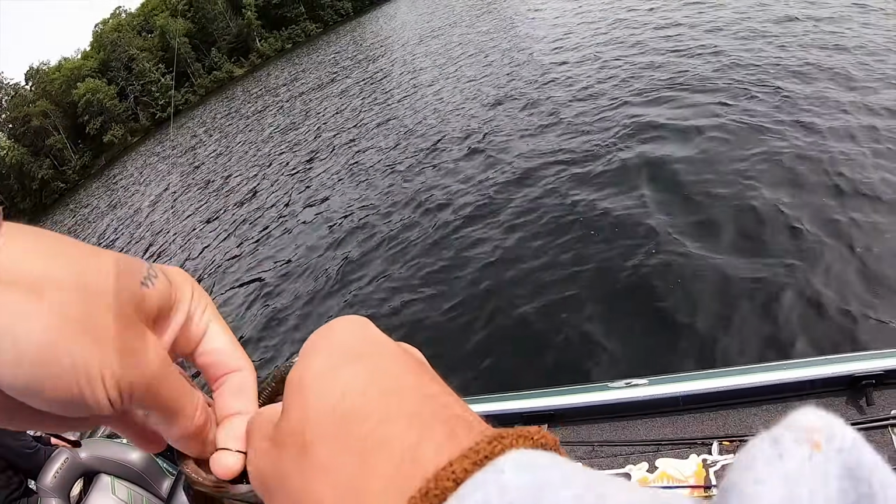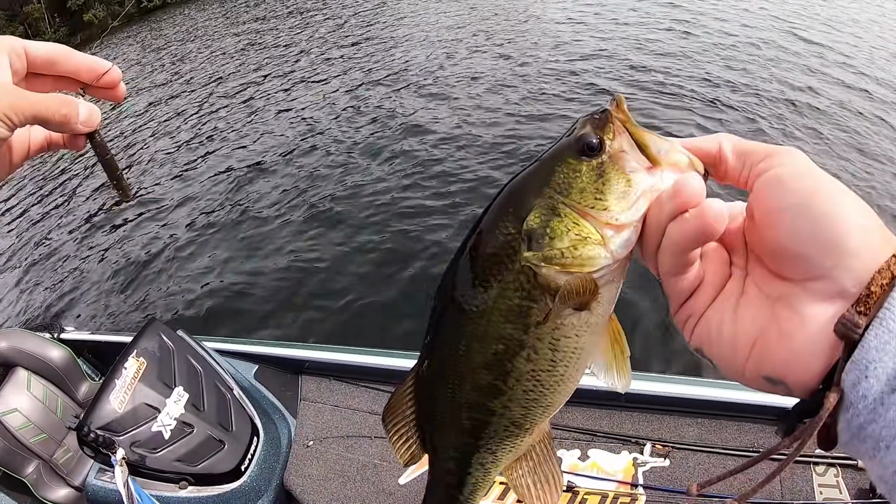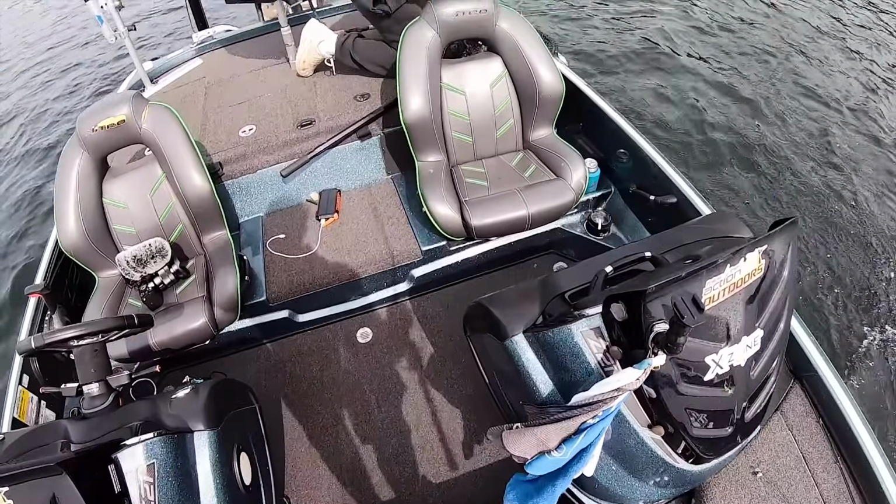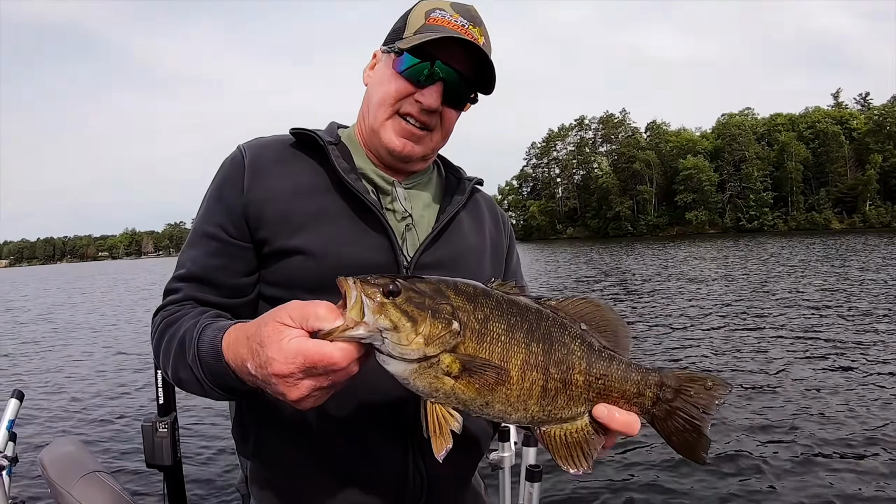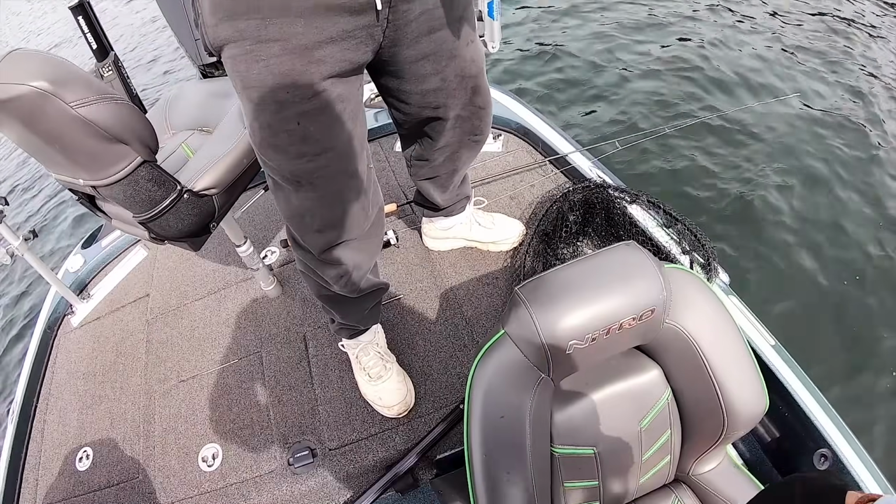Crushing the hammer stick. Oh, give me that bag. Damn, that's a nice one. On the hammer stick. Yep. And they pounded it.